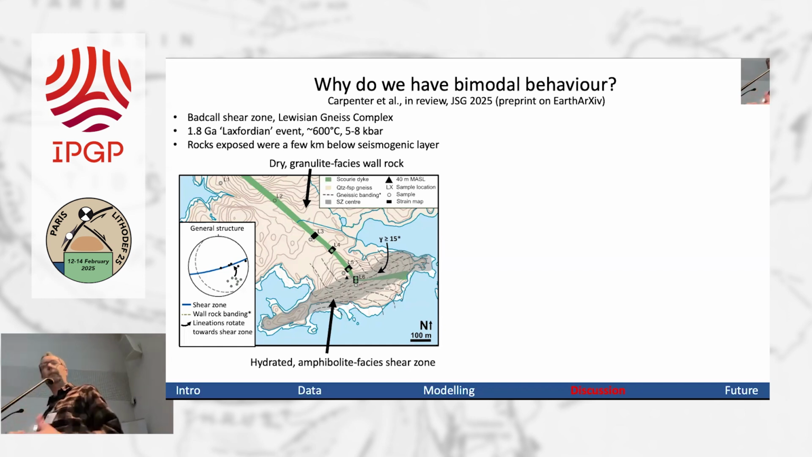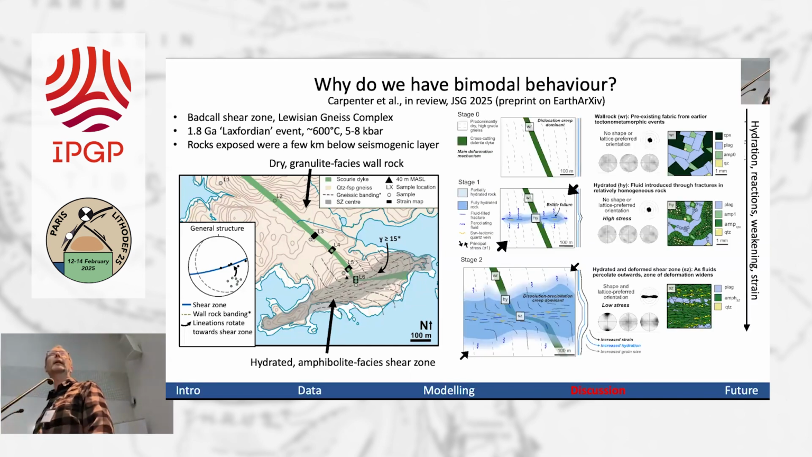These rocks were basically a few kilometers below the seismogenic line. So I think this is the critical part of the crust that we need to be thinking about. This is work by Manon Carpenter. There's a preprint on EarthArXiv.